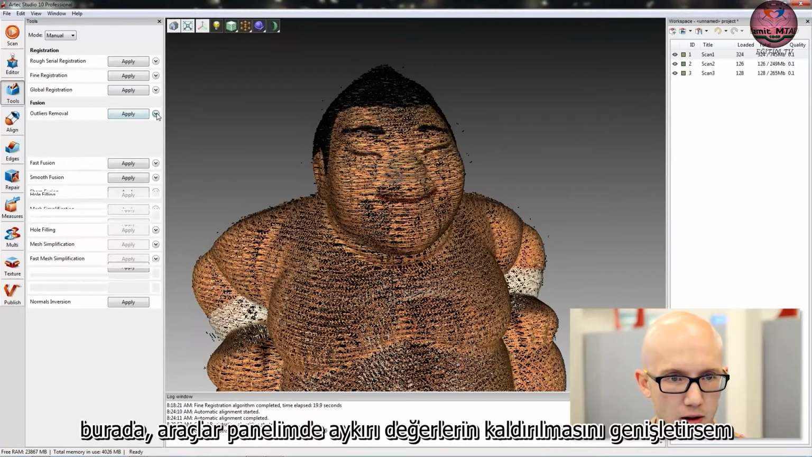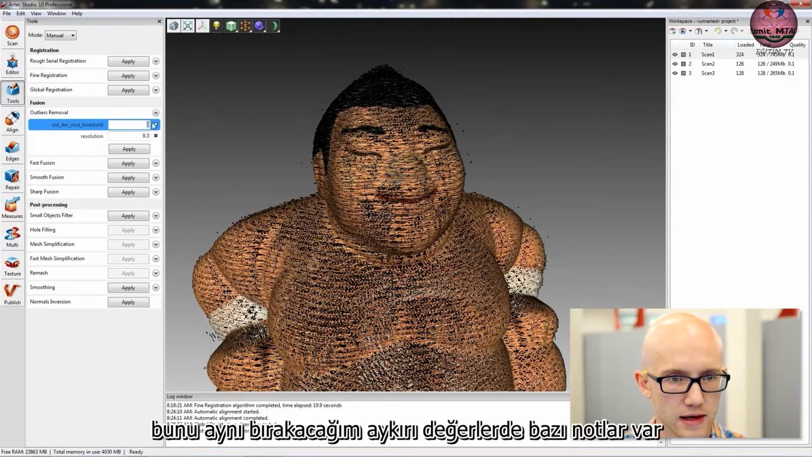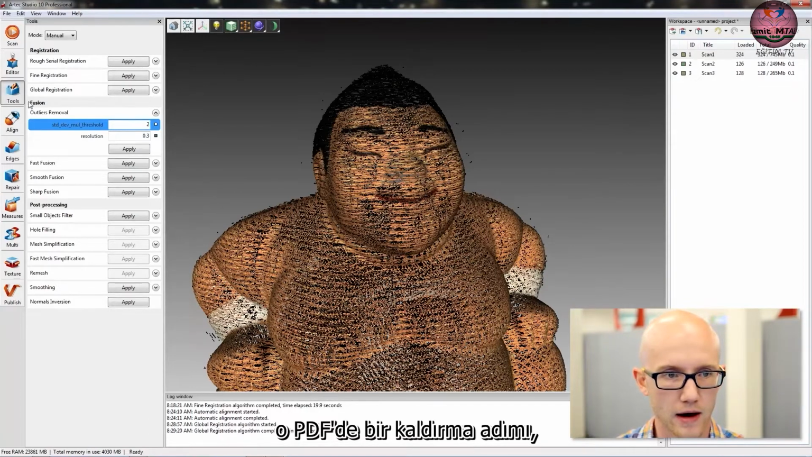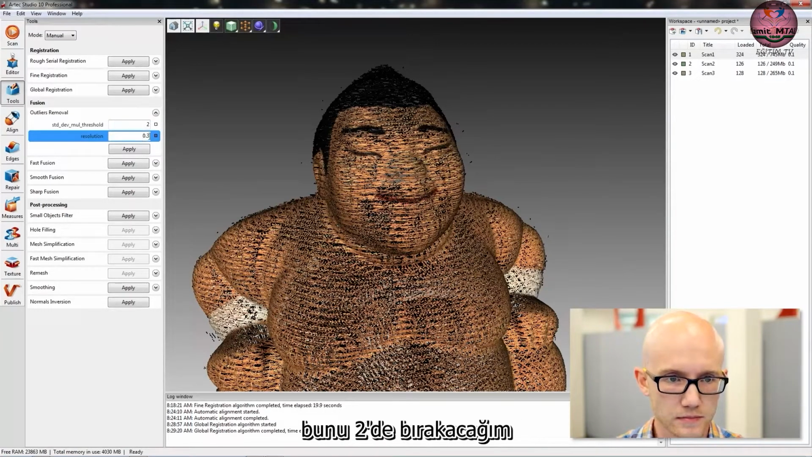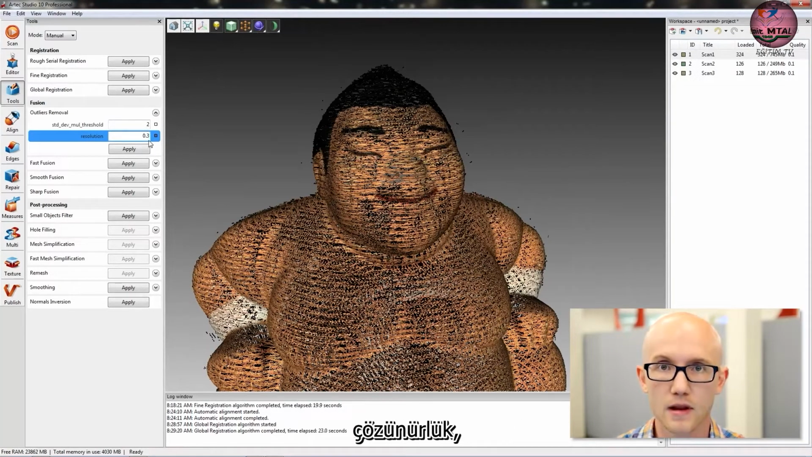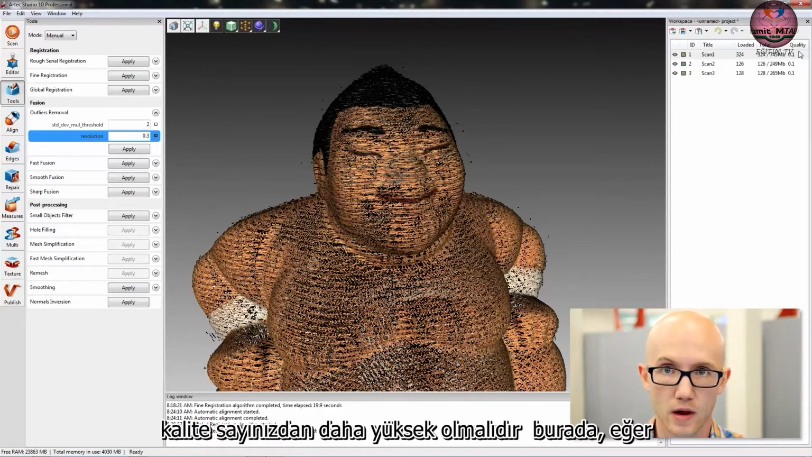Now, if I expand outlier removal over here in my tools panel, I'm going to leave this the same. There are some detailed notes about these numbers in the outlier removal step on that PDF, but I'm going to leave this at 2. The resolution I am going to leave at 0.3 because this resolution right here always needs to be higher than your quality number over here.